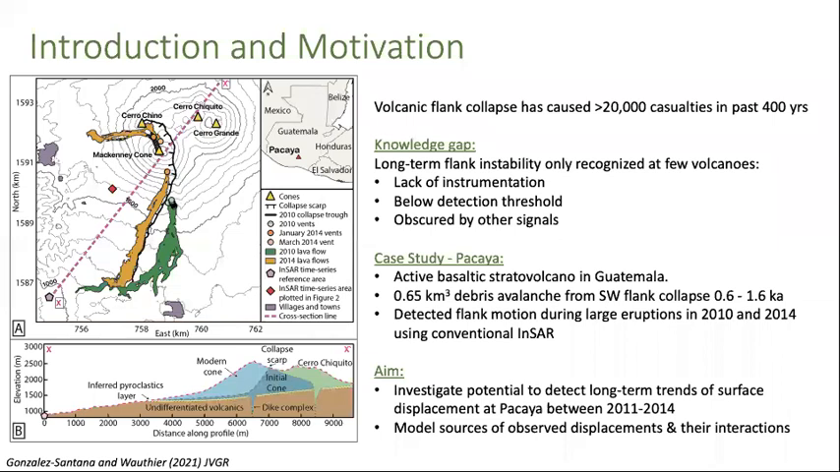The study of volcanic flank instability is important because flank collapses have caused many casualties in the past, but some challenges in identifying flank instability at volcanoes include a lack of instrumentation, flank displacement magnitudes that might lie below the detection threshold of the available instruments, and larger magnitude signals that might obscure the slip signal that we're interested in.